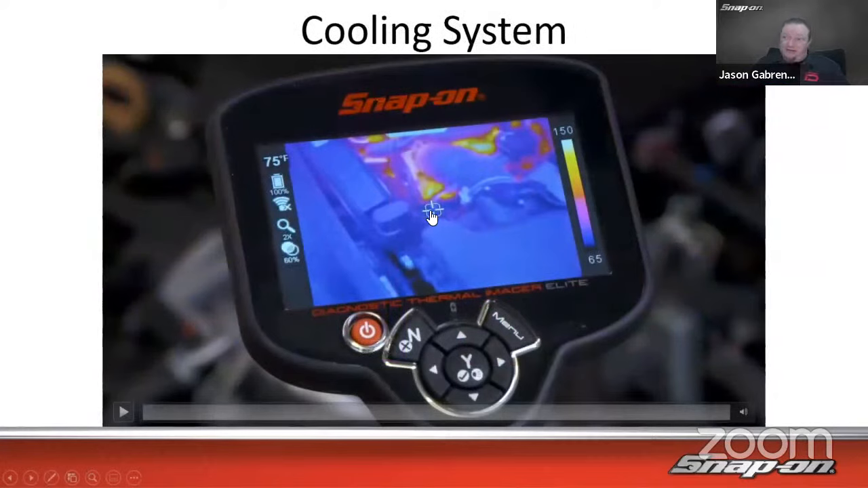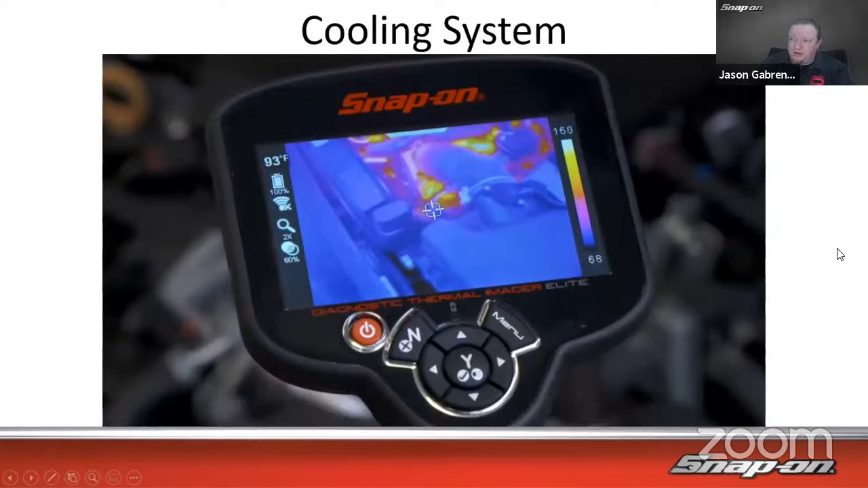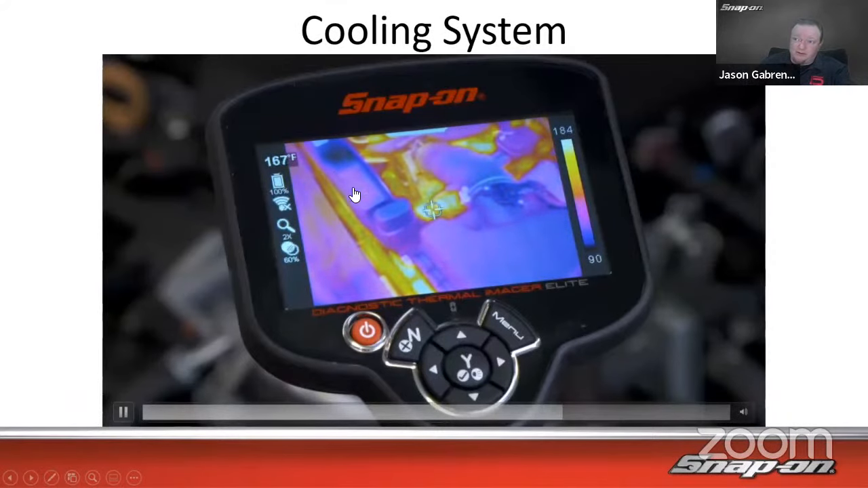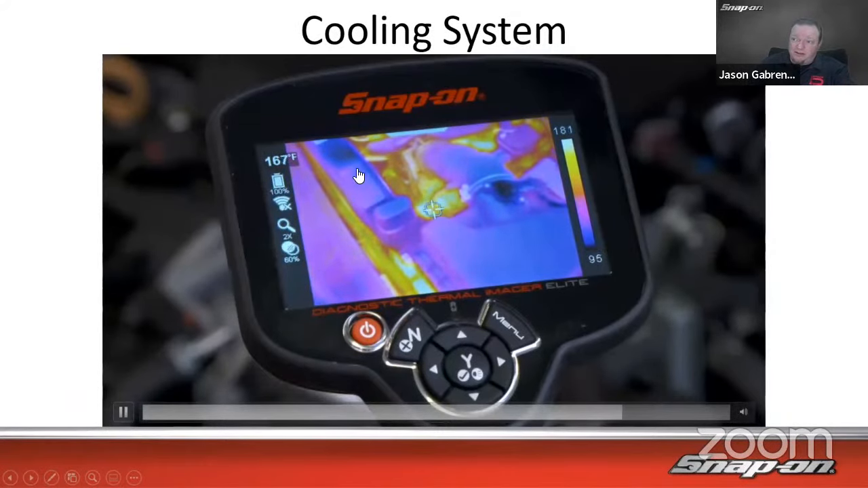That center point is on the lower radiator hose. So we can see the engine's kind of starting to warm up, but the lower radiator hose is still cool. And the radiator itself, which is over here on the left-hand side, is also still cool because the vehicle is starting to warm up. This is sped up as well. You can see, oh, there the thermostat opens, it flows through, heats up the radiator. As the radiator is heating up, it also heats up everything else around it as well. So we can see how the rest of the vehicle kind of warms up around that. I thought that was kind of neat.